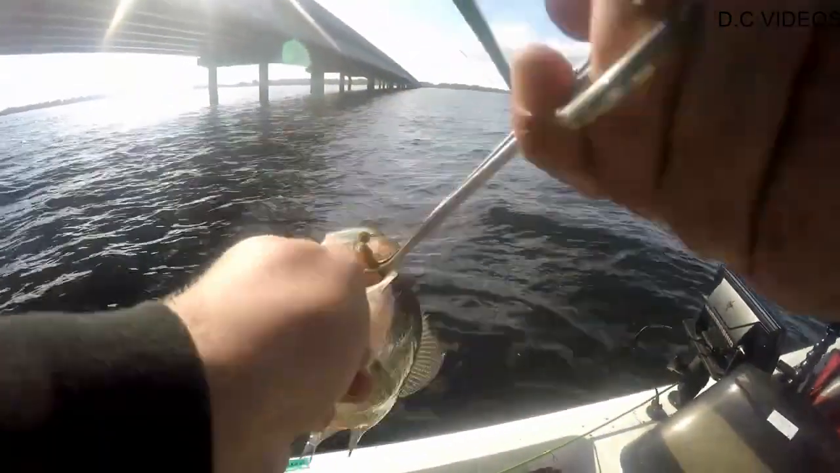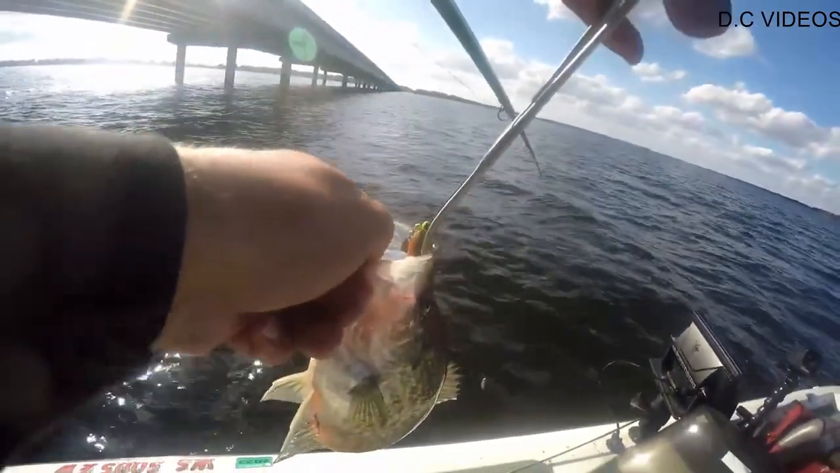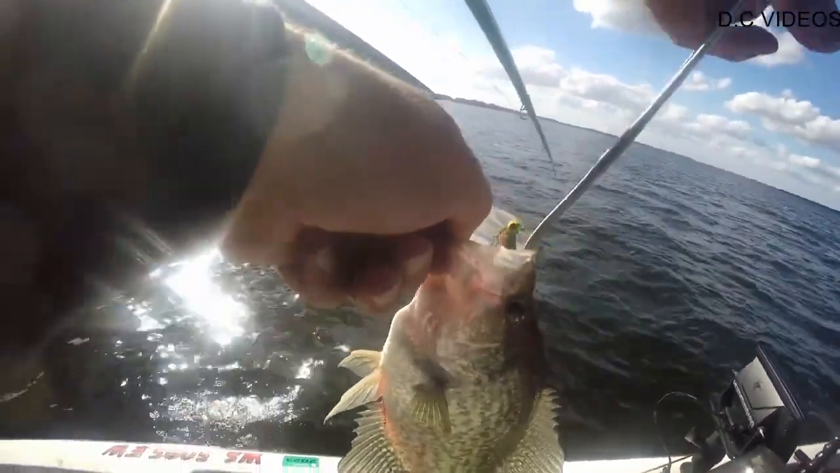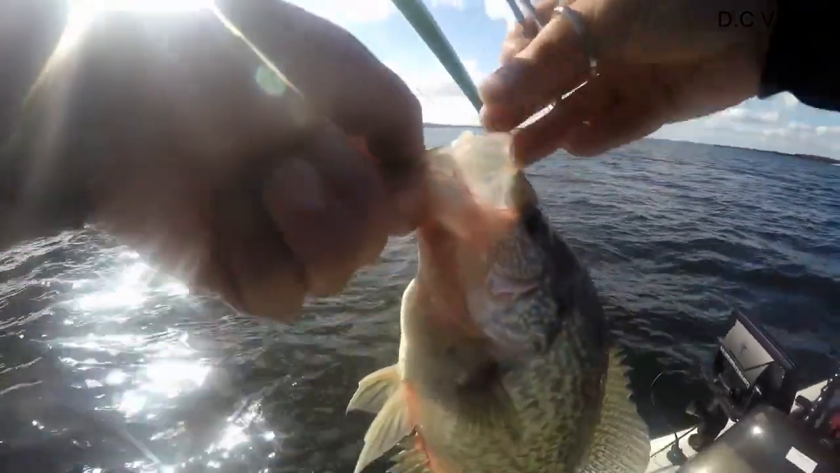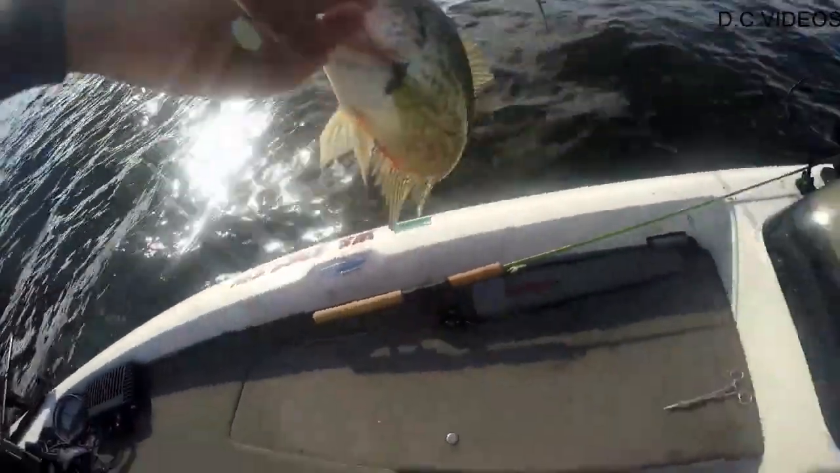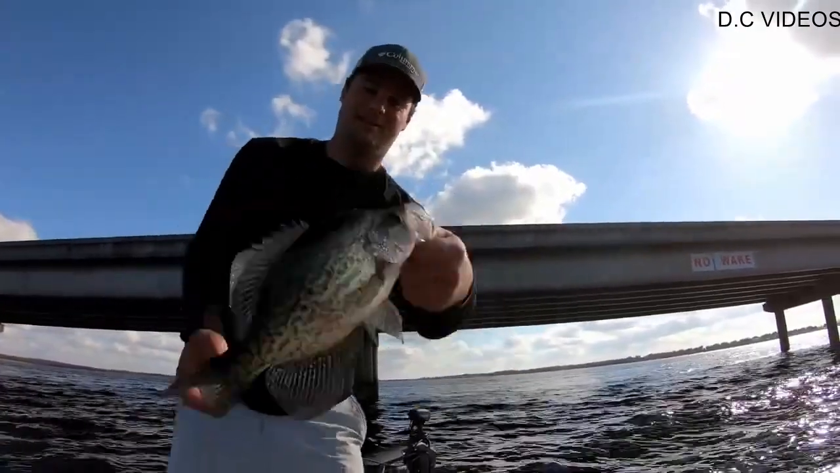Here's some fat, healthy crappie. They're hammering that jig. Come on. Wow, he smoked it too. Come on, dude. There we go. That's what you come to Texas for.